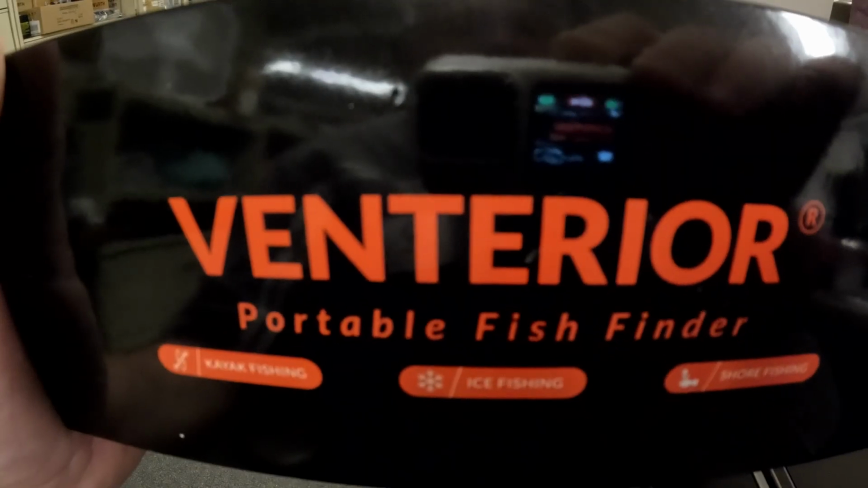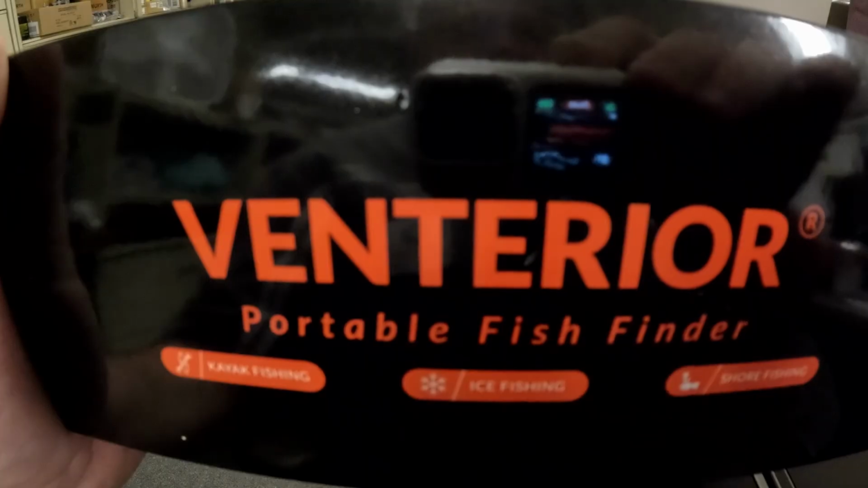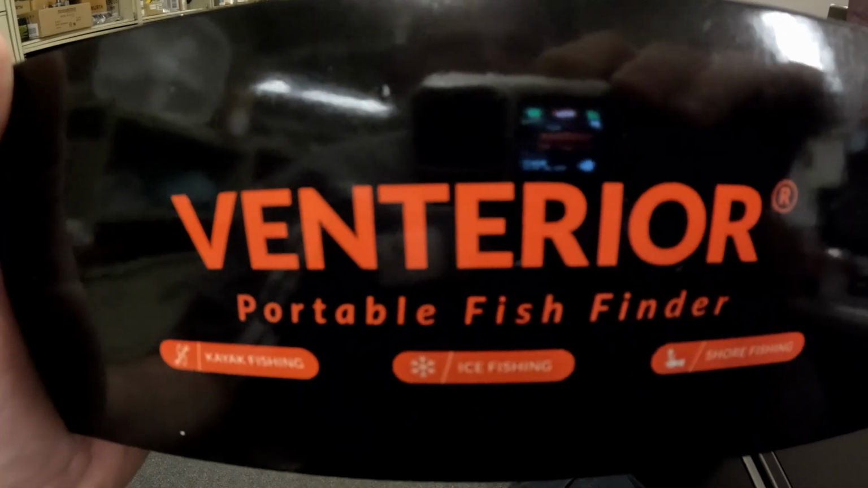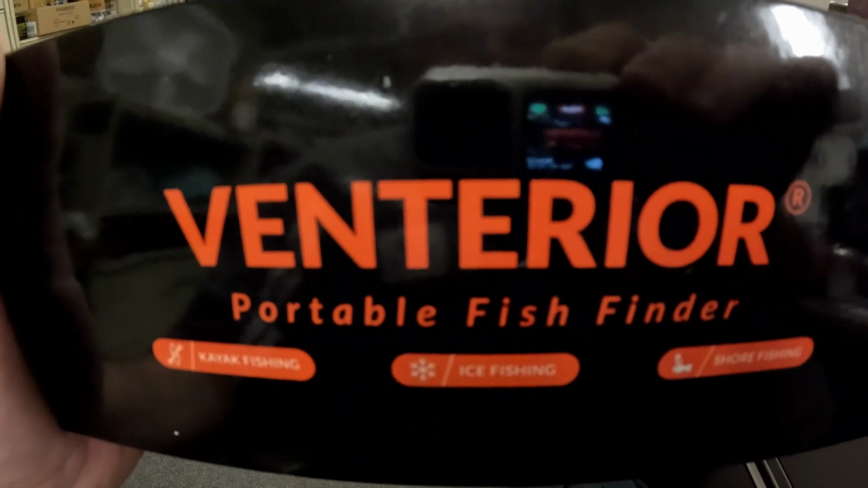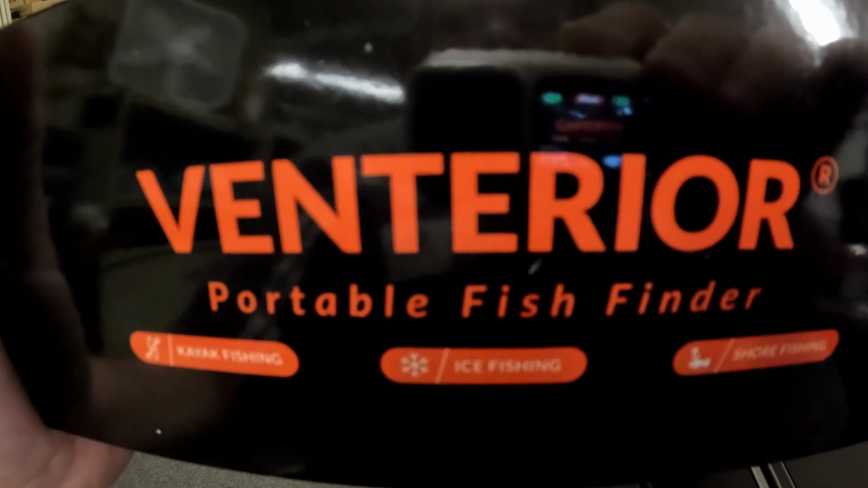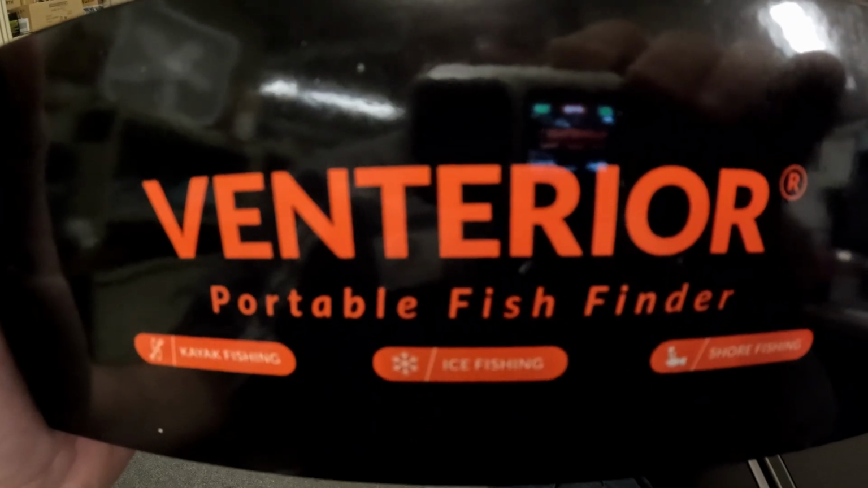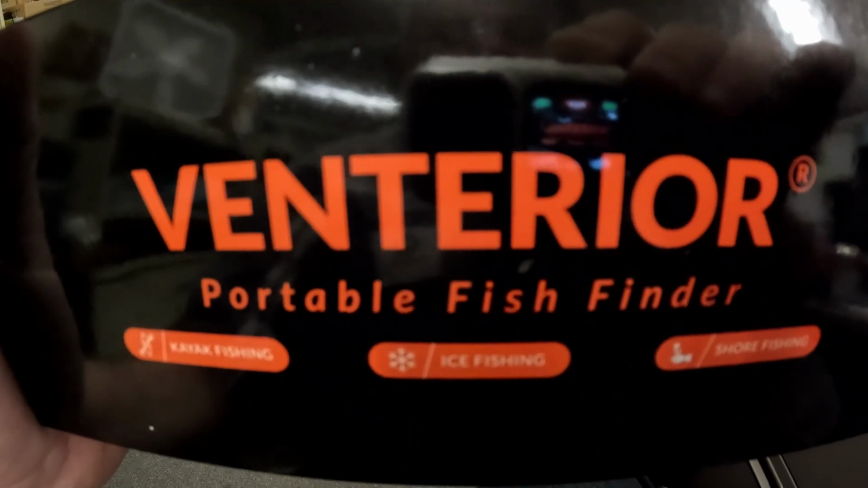to see if the depth was accurate, and it was correct because the thing floats on top of the water and it was showing a foot deeper than what my actual transducer was showing, which is down in the water a foot. So it seems pretty accurate as far as depth, which was the main thing I'm looking for. And again, I casted it out on a fishing rod. So stay tuned. I'll show you what I did with it.